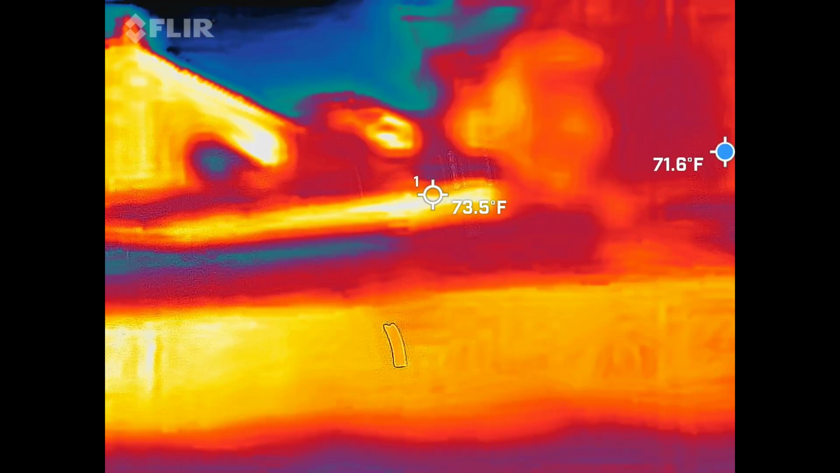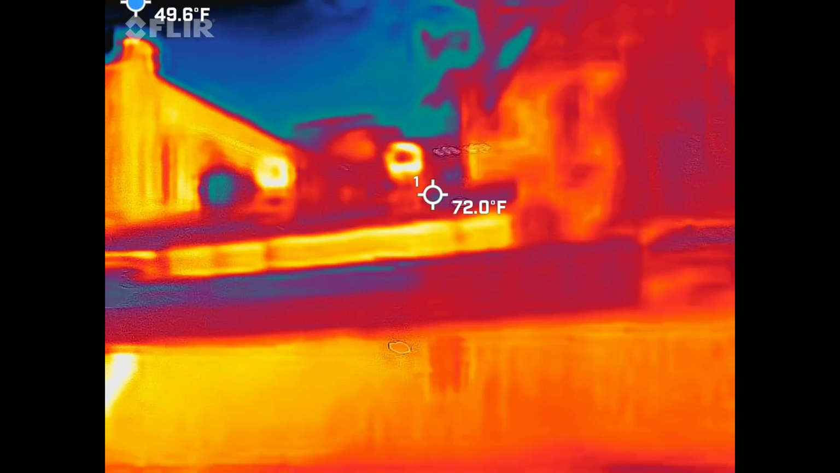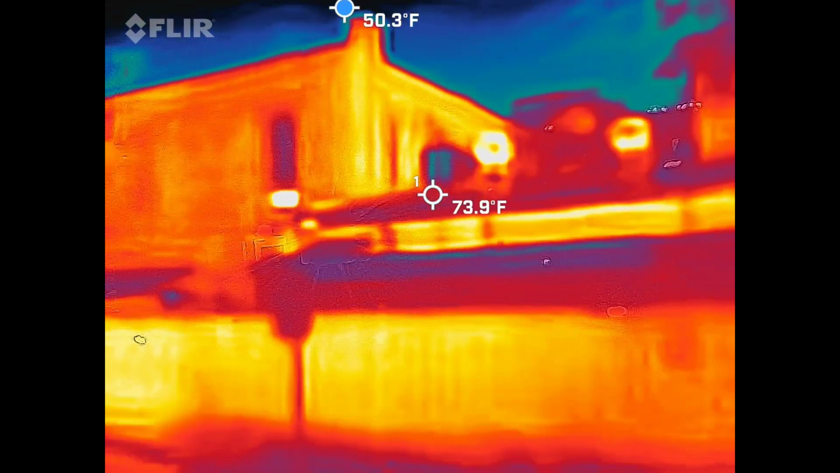I have a dumpster right here. Yeah. But way up top there is an AC unit that is metal. Yeah. It will hang on to the heat of the day to the extreme of tonight's temperature.